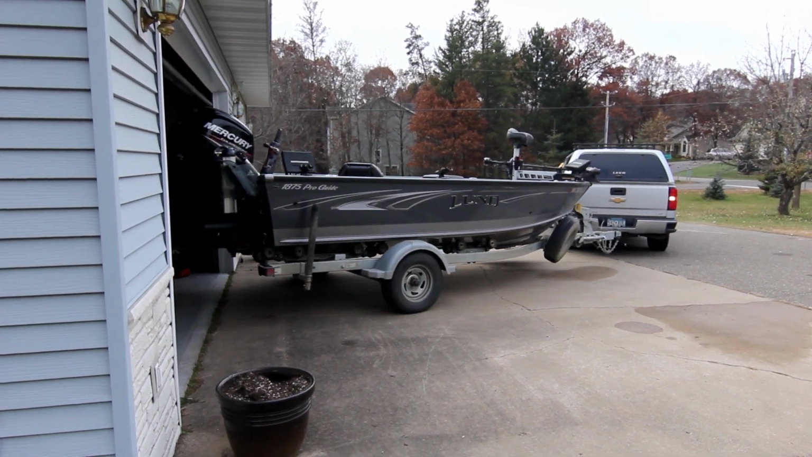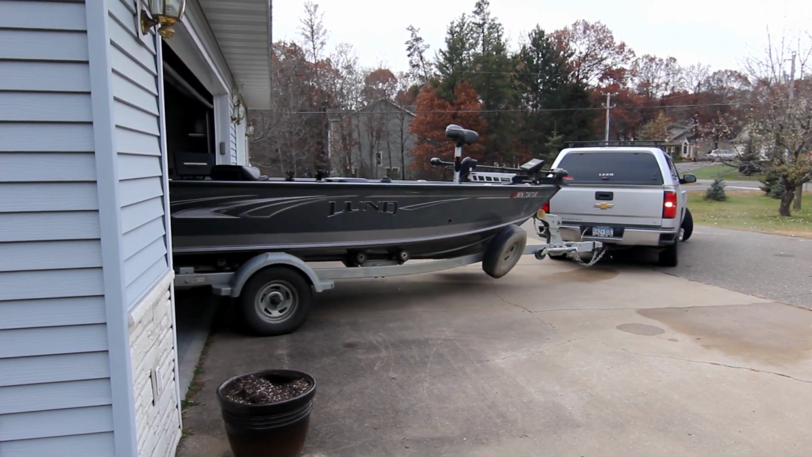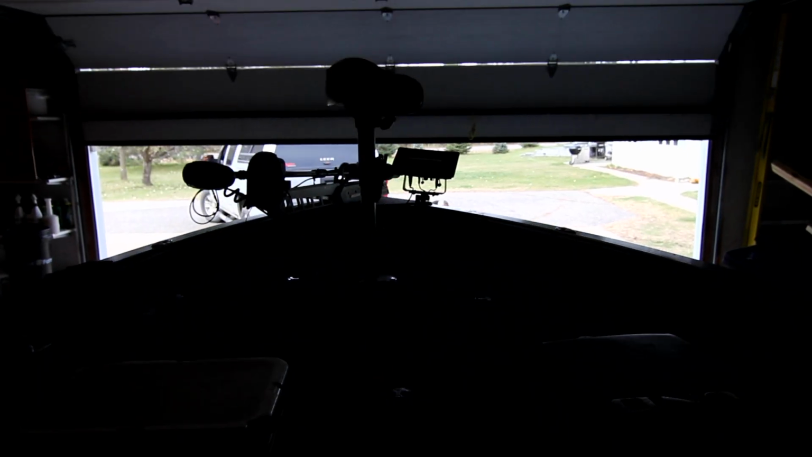You can pull your boat into the garage without having to tilt it down on a bracket. So make sure to check out the Minn Kota Talon Shallow Water Anchor.